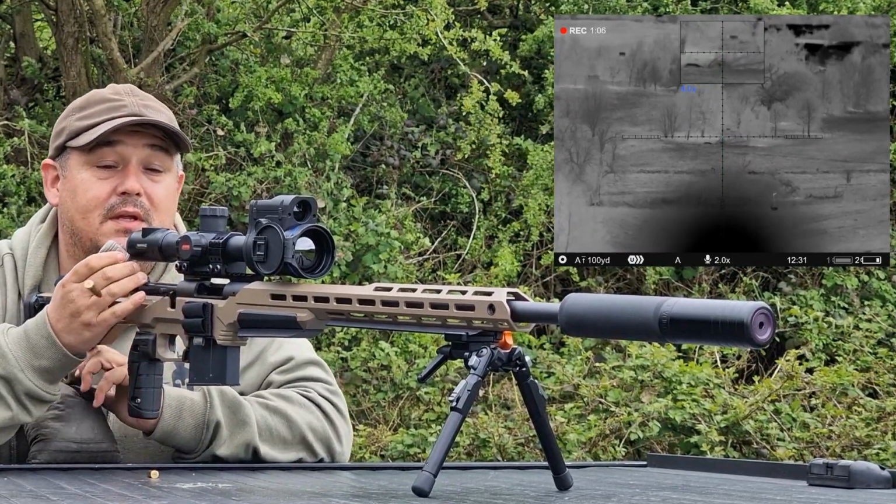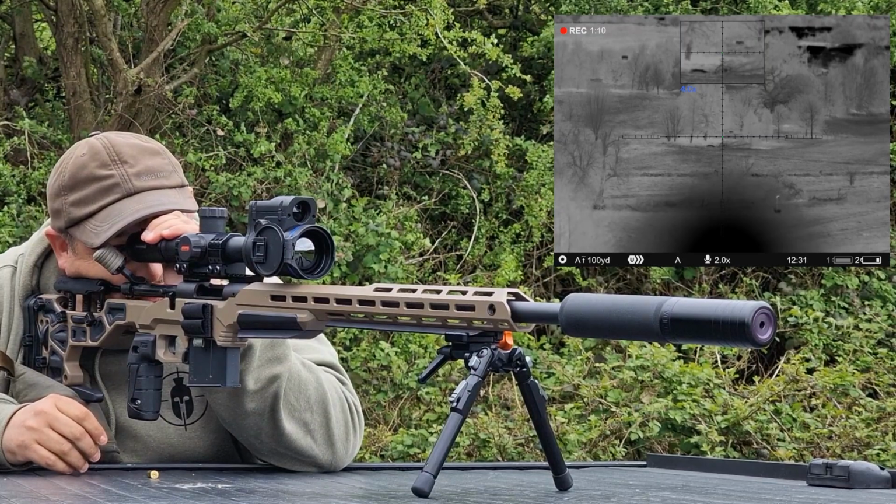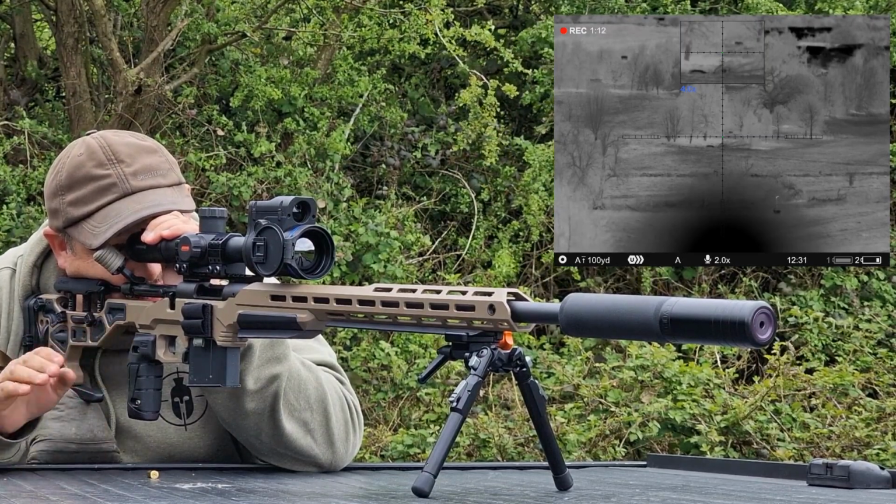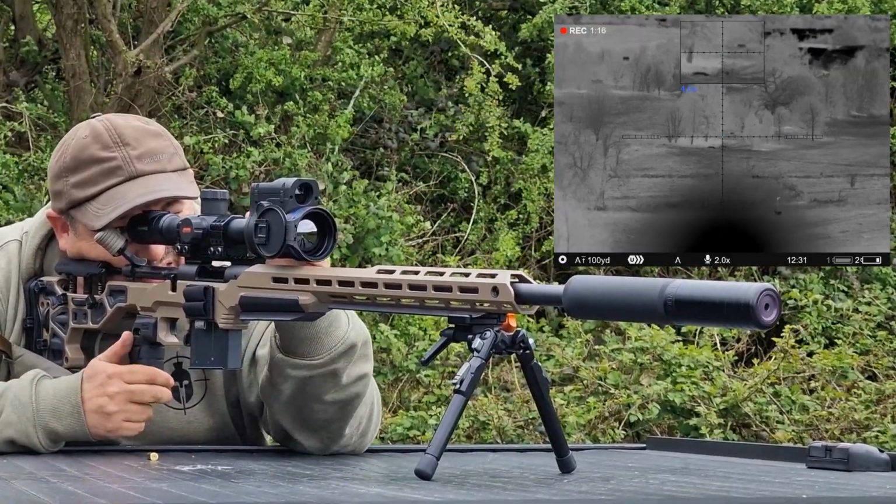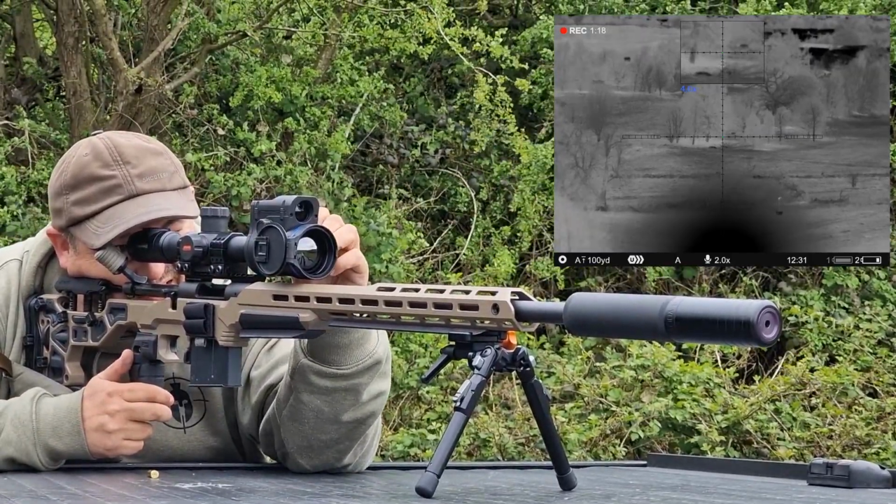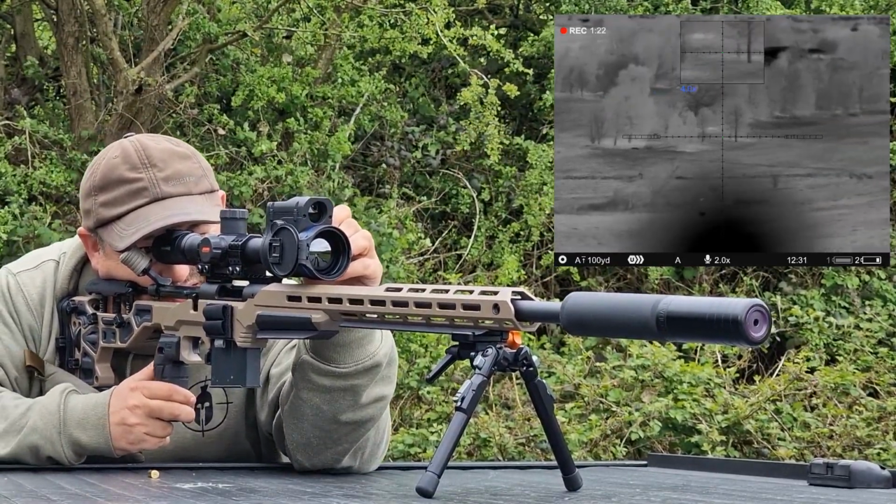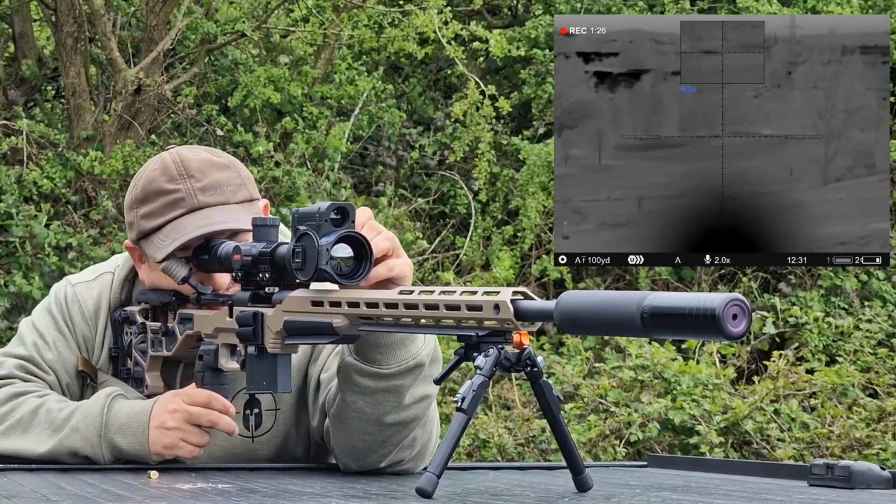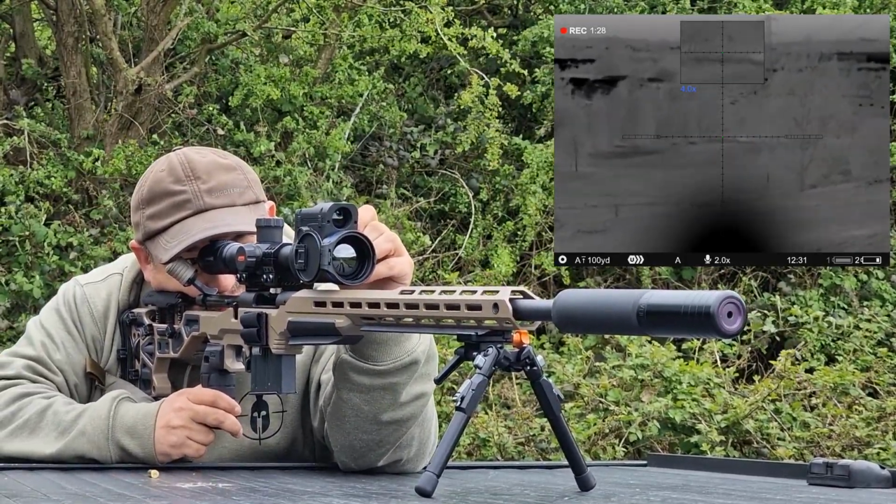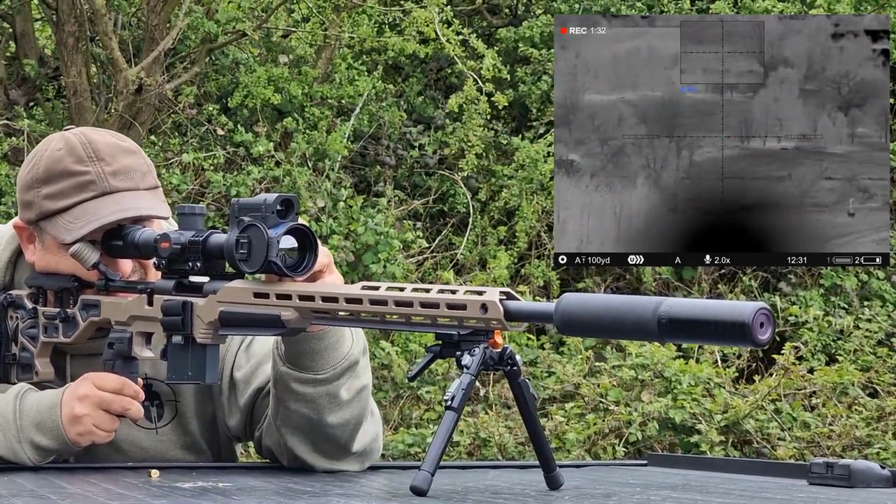Oh, there we go. We hit. So I'll stop recording. As you can see, you are getting a bit of heat glare at the bottom of the screen. But those targets there, you can see on the screen. You can actually see the gongs at that distance. You can even see my 400 yard down there. The 5 you can barely see, but the level of detail is enough.